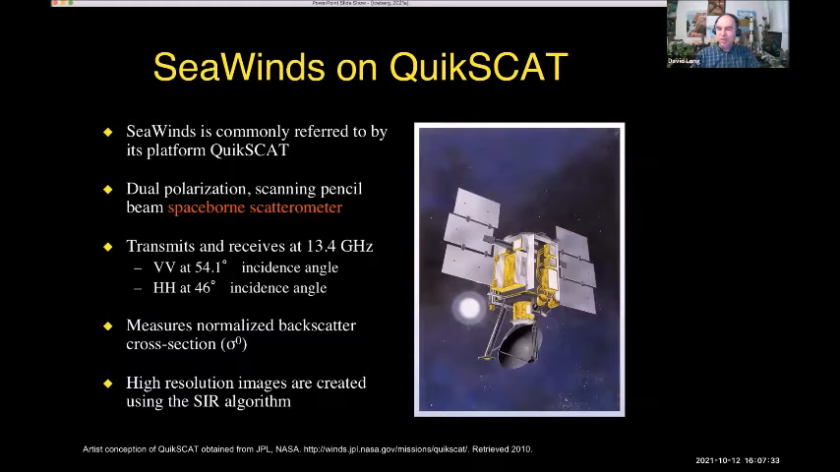Now, one of the missions that I worked on, in fact, I was the experiment manager, the guy who actually wrote the proposal to get the money from NASA to do the actual project, was called the SeaWinds scatterometer on QuikSCAT. It was a dual pencil beam scatterometer that measured the reflection of the Earth's surface. I'm going to talk more about this.